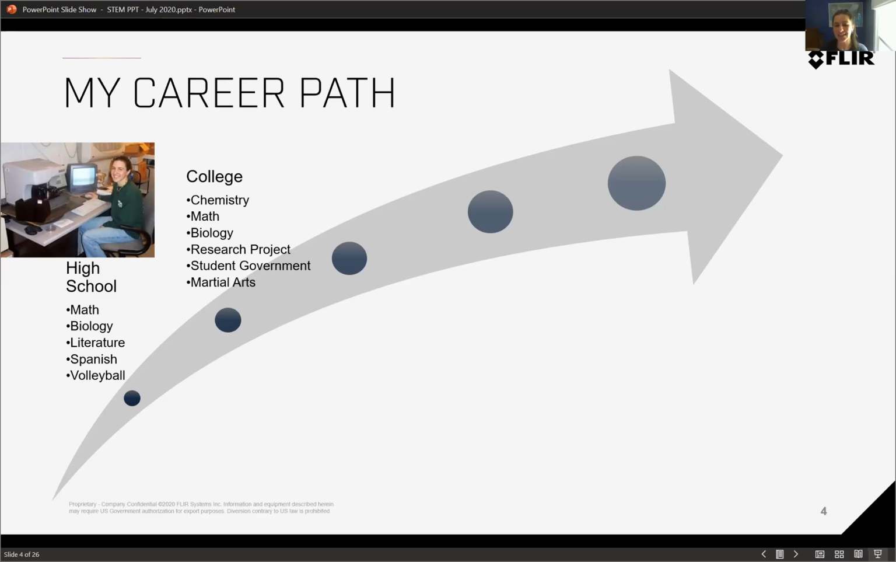Again, I tried to stay active in other areas of the university. I was in student government. This means I was on a student board that helped tell the university what we needed as students and how things were going. So I represented the College of Science.